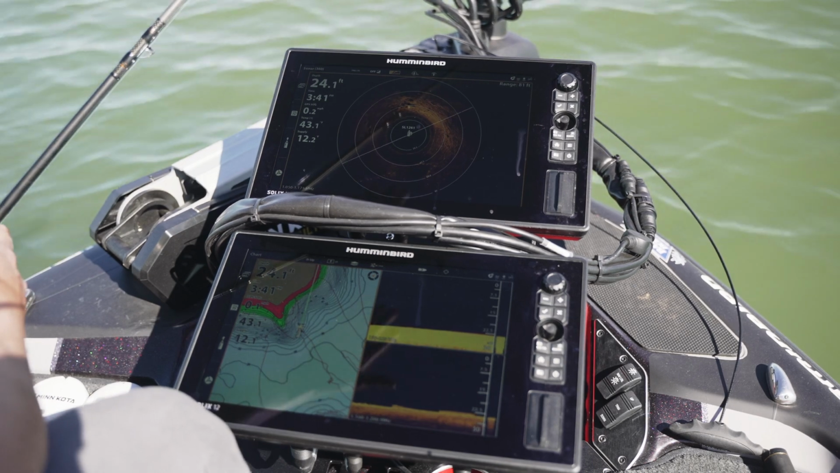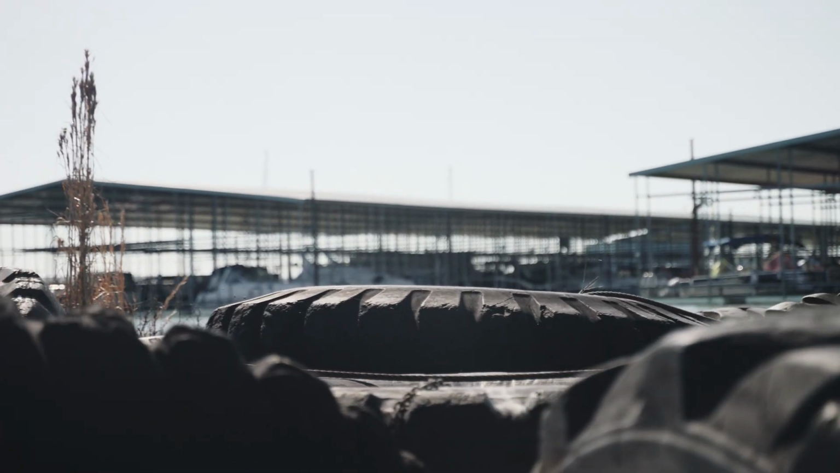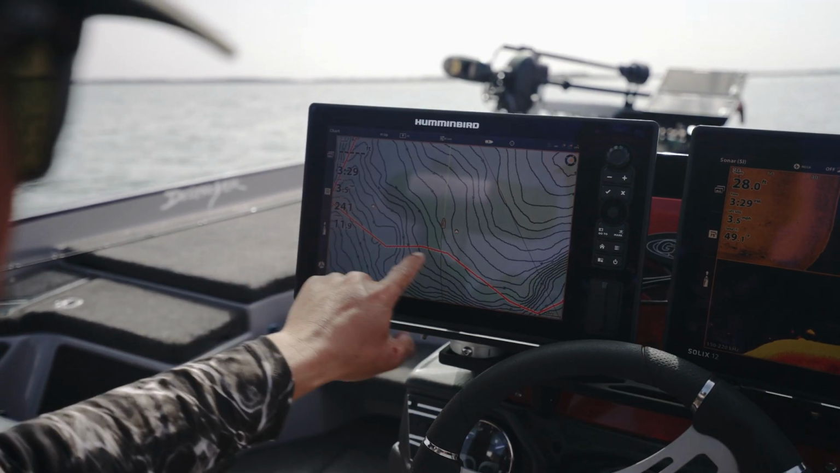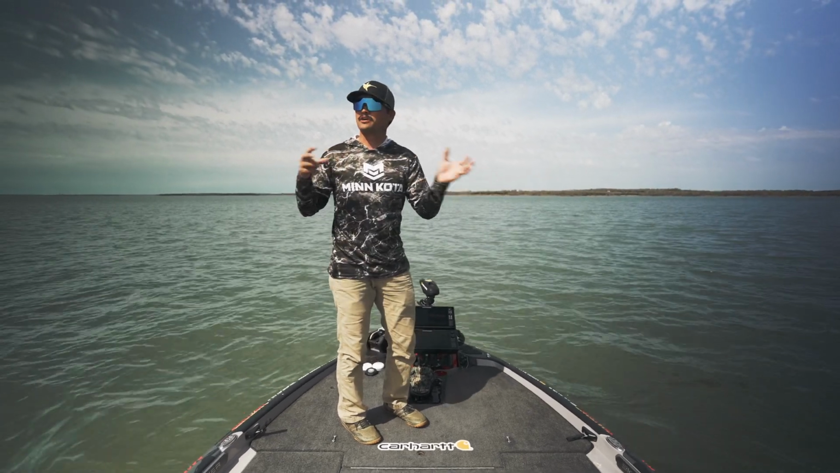Look for the guys using Mega 360 to really hone in on some of this offshore structure: standing timber, marina docks, rock piles, drop-offs, ledges. This lake has got anywhere from 12 to 25 feet of water. In the summer months, it's a little warmer out here, and the fish are starting to move offshore.